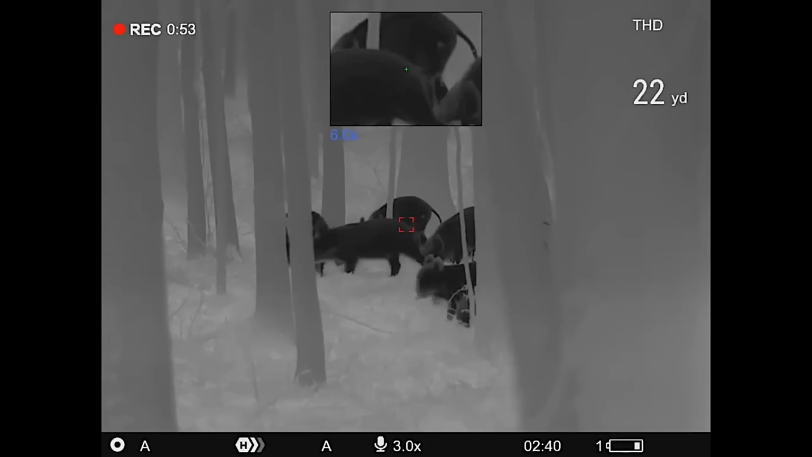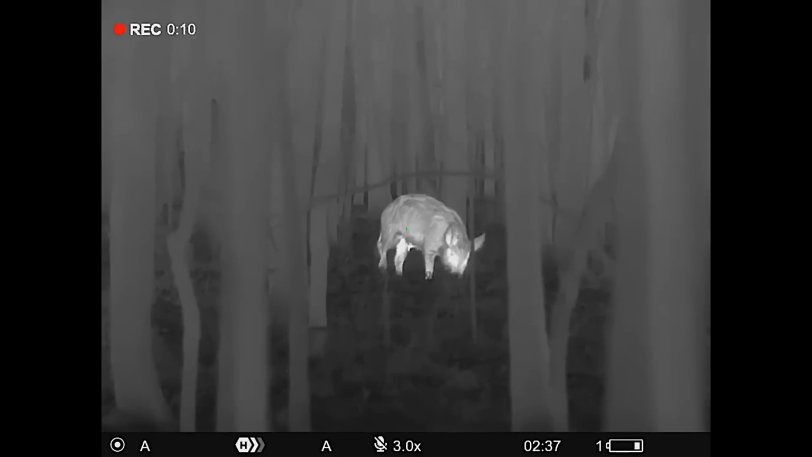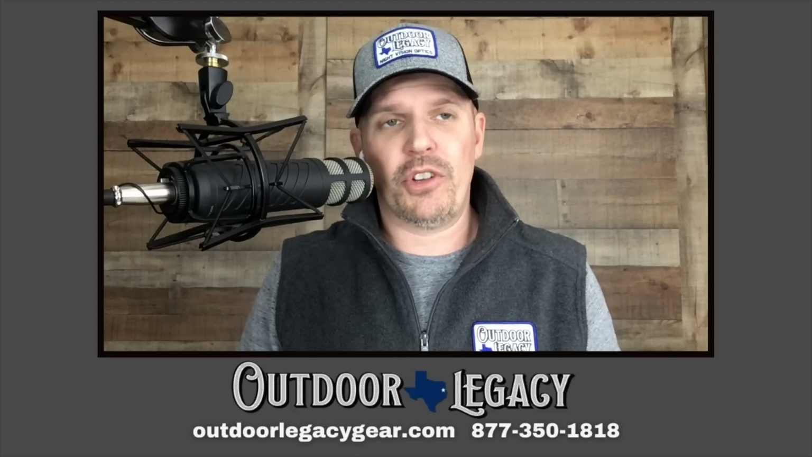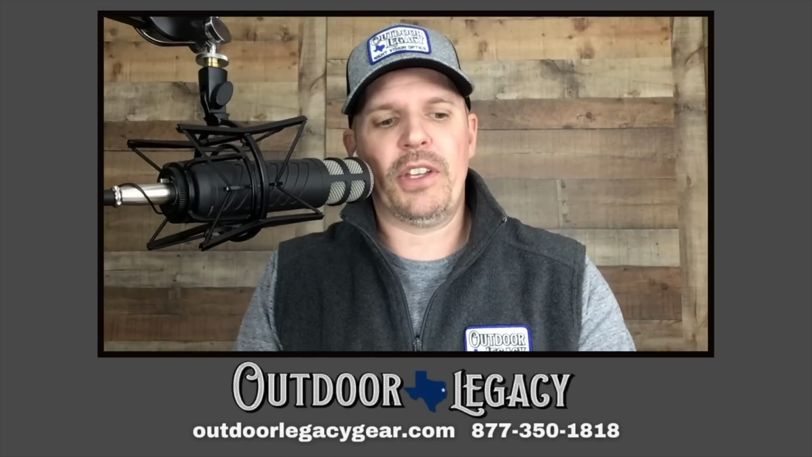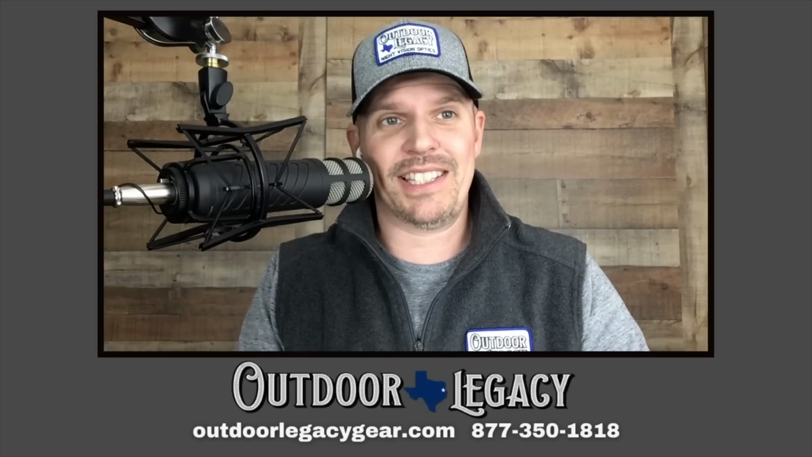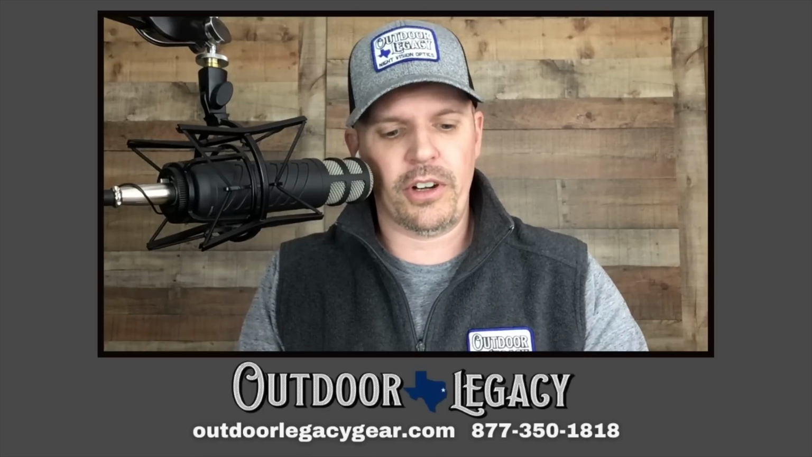Also, you can purchase the APS3 battery. That's a little bit of a taller battery. And those batteries are probably going to get you another 45 minutes to an hour. So you could be looking at 10 hours of runtime. Again, you take that in the field, you get in cold conditions, off and on, and video recording, Wi-Fi, you're going to bring that down, obviously, but it's still going to be a huge improvement over the original XG. So kudos to Pulsar on that.